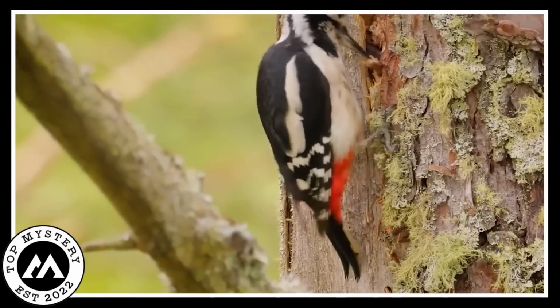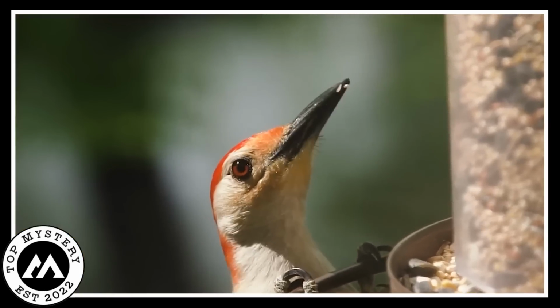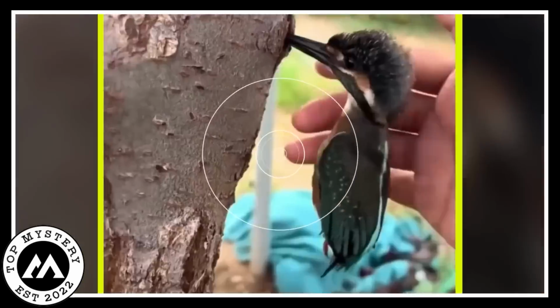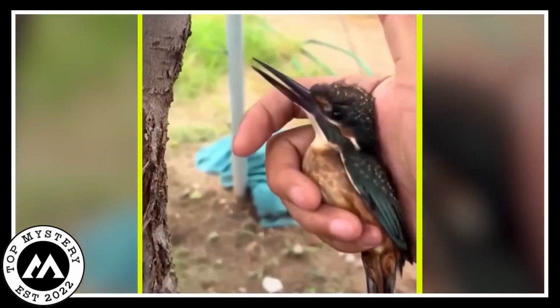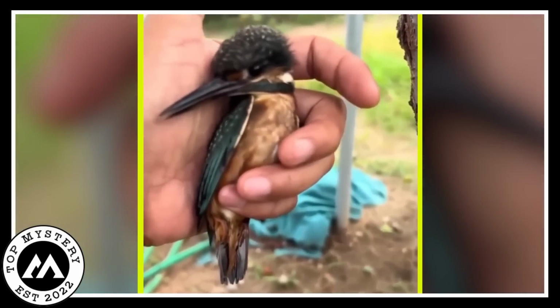Woodpeckers are famous for drilling holes inside the bark of the tree with their incredible poking ability with their beak. But this poor soul might be going through a tough day. However, in no time, the bird was saved by a man. And then it flew away to poke some other trees.